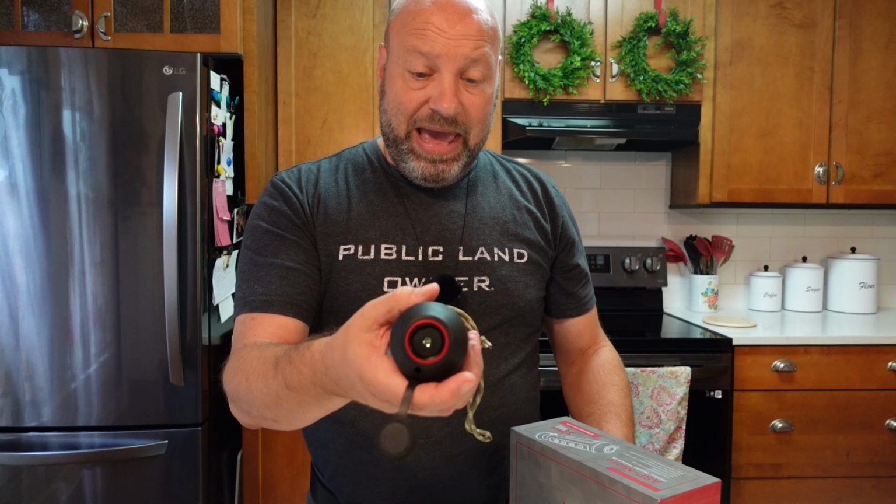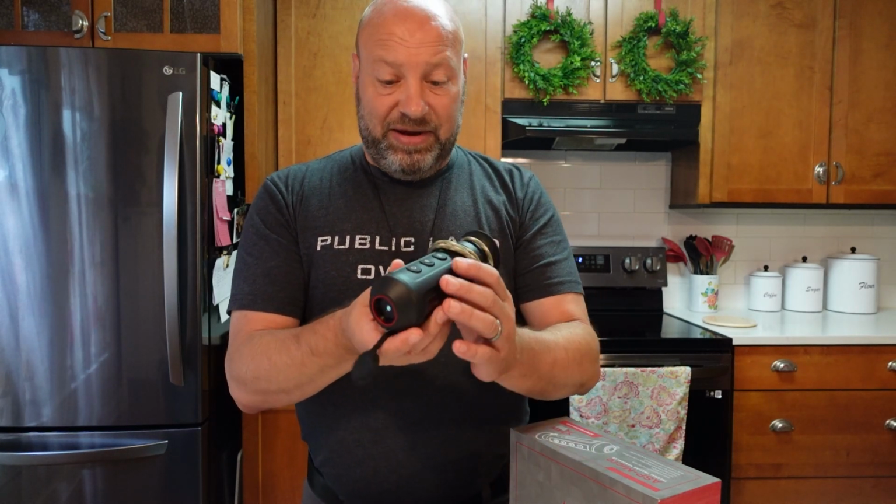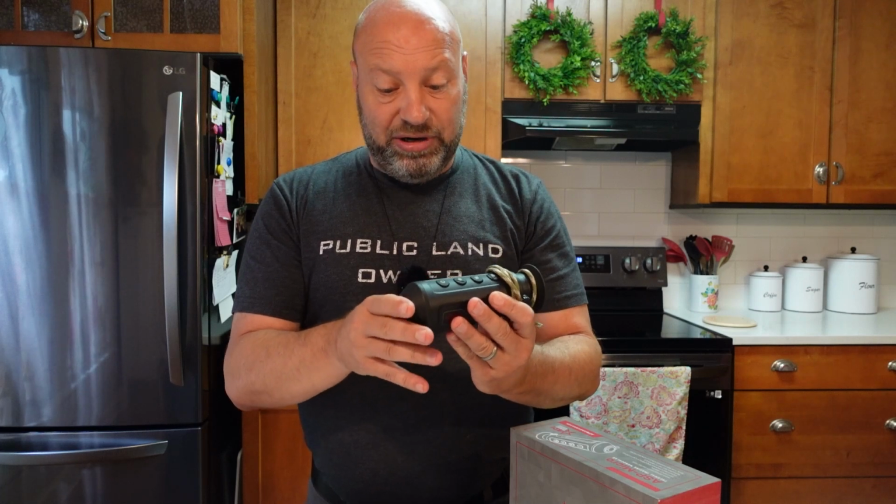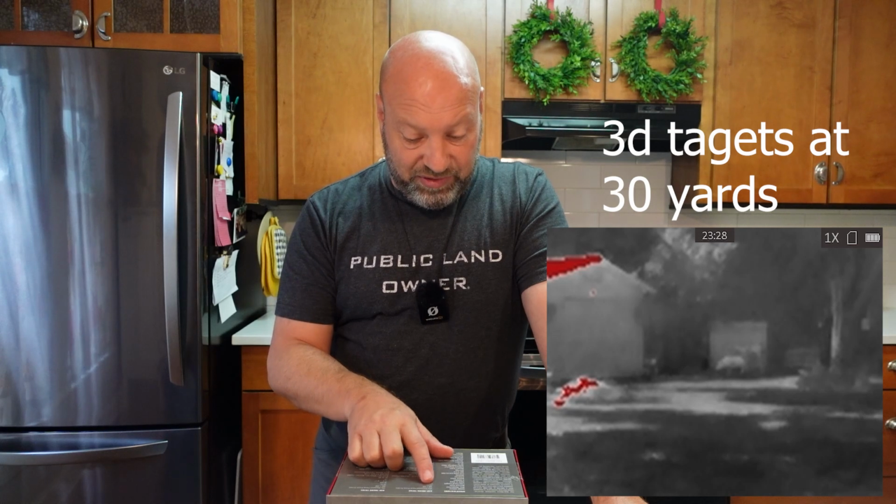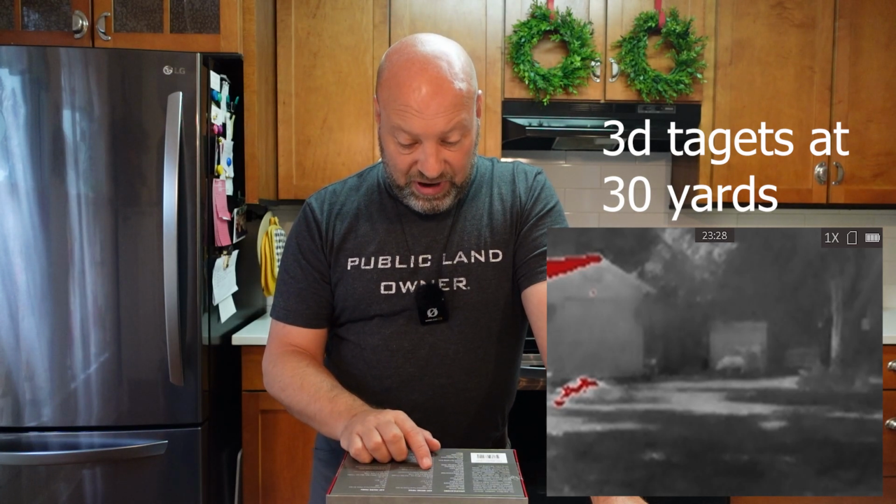It's got a 10-hour battery life. It's got its own little cover on the objective lens side here, and it does a fantastic job. It will take pictures and video. It's got a 4-power zoom setting and all your different modes on there: black hot, white hot, red hot, and fusion modes. This has got a 160 by 120 sensor with a 50 hertz refresh rate. So it does a very good job.